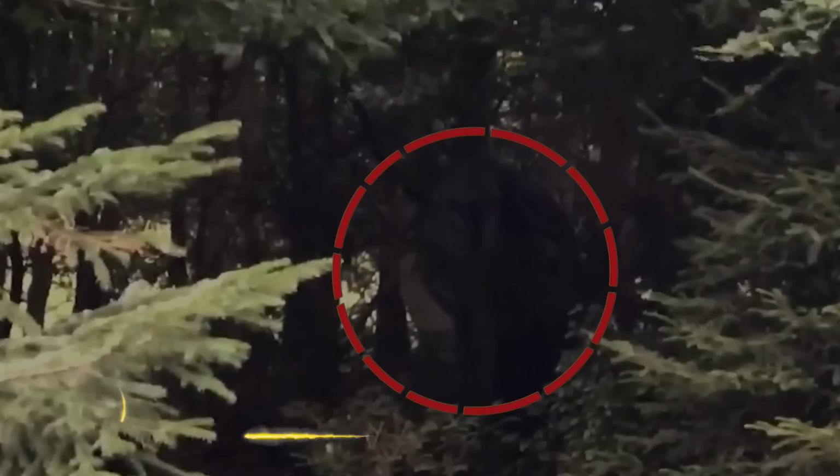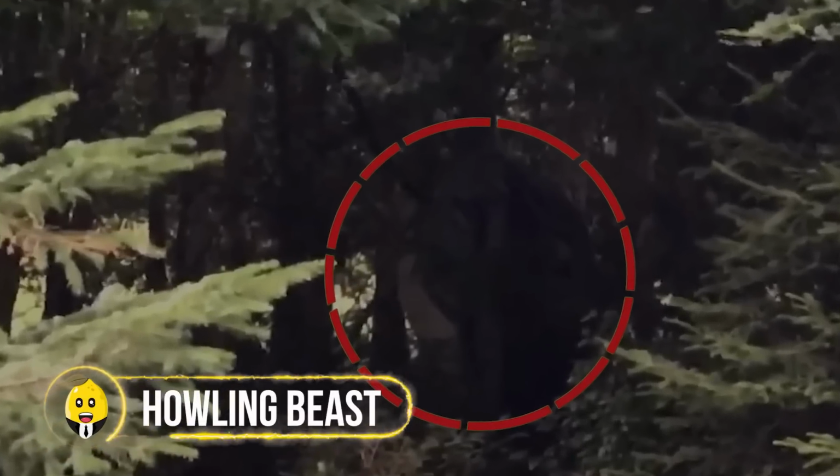What was adding fuel to the already fiery situation was the intense and constant glares of the creature toward the guys. It was staring at them with menacing eyes. What was this horrifying cryptid-like being that nobody could understand or predict? Howling beast.